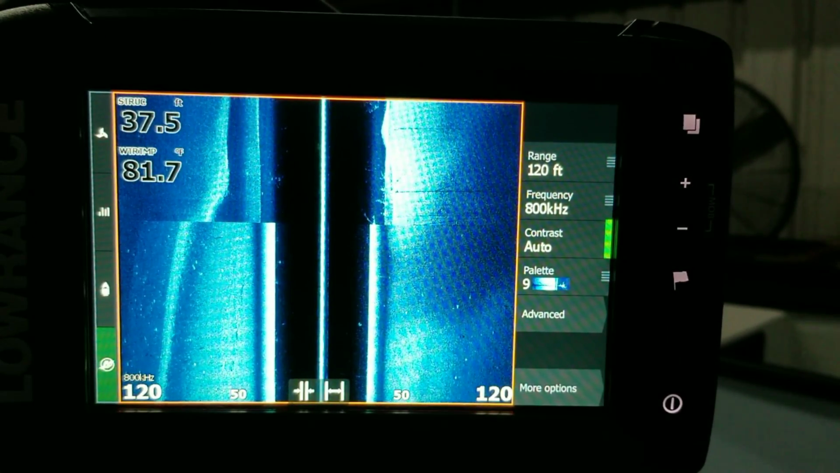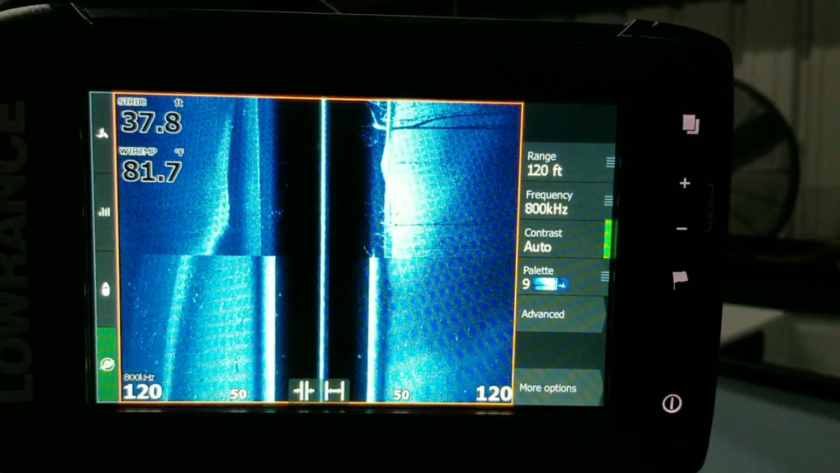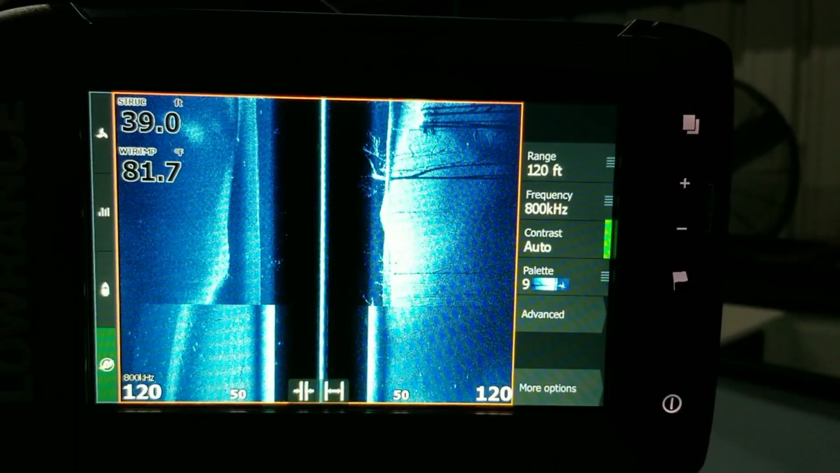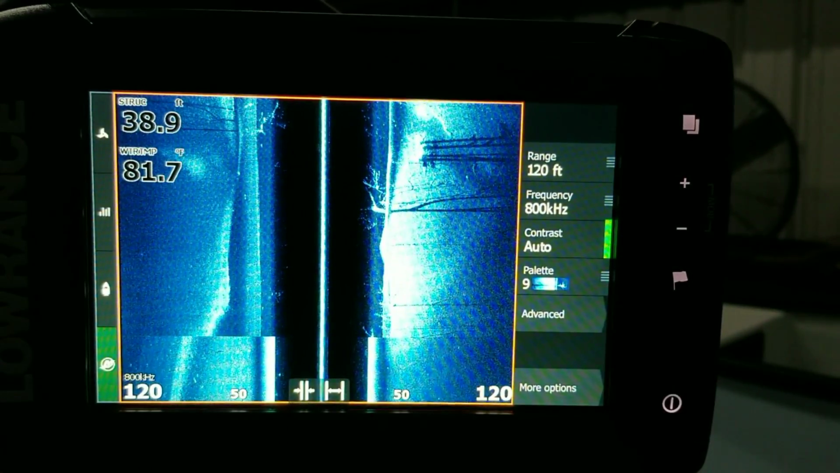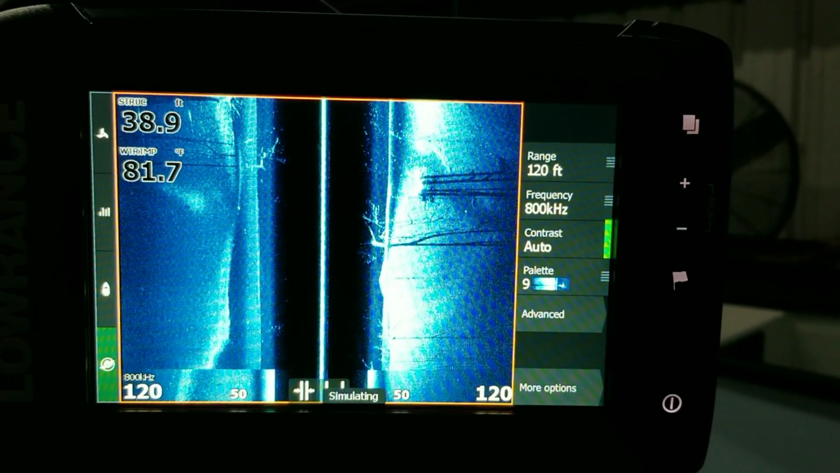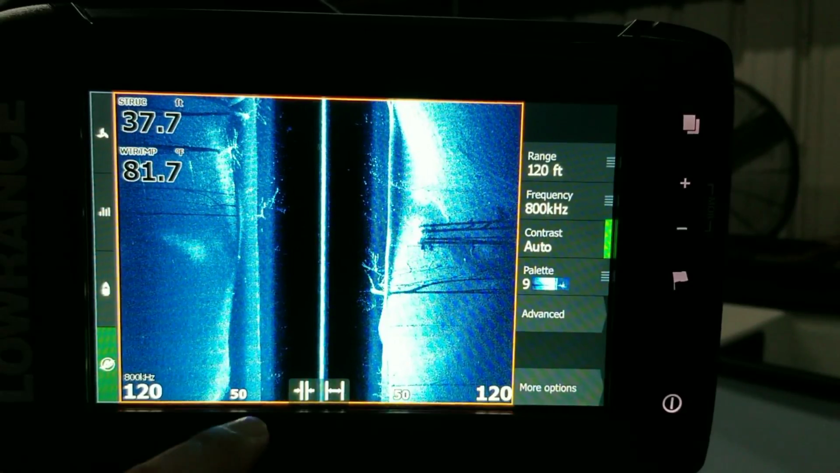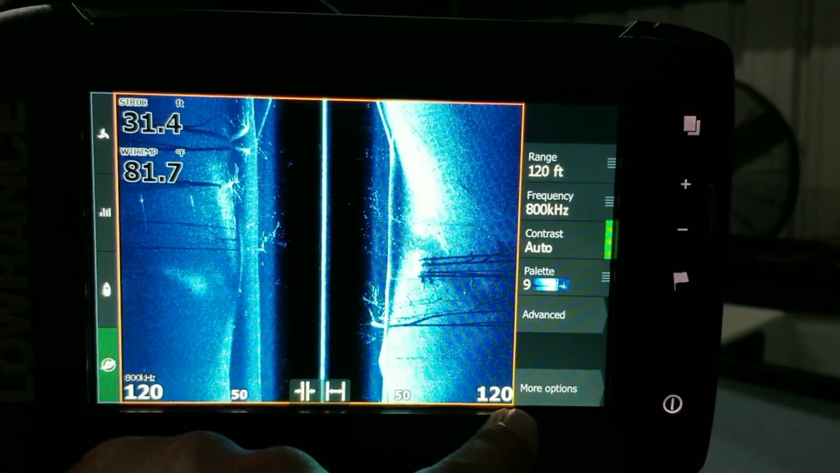So what you're seeing right now is this white line here in the center, right there. Essentially, imagine that white line is the keel of the boat, or where the transducer is really. This black spot here in the middle is the surface space that would be seen by your traditional sonar and your down imaging. What side imaging is really and truly seeing is from this line out to here, from this line out to here.